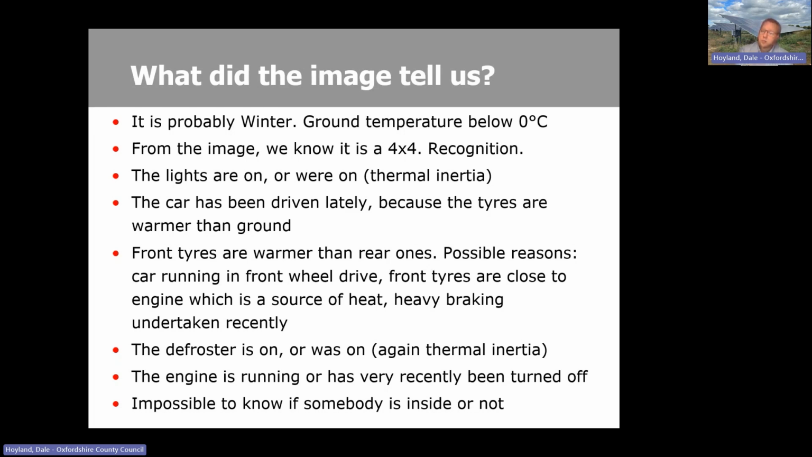Oh yes, the front tyres were warmer than the rear ones as well, because as with all vehicles, as soon as you brake, weight transfers to the front of the vehicle, so most of the braking is applied to the front wheels. And this car was in a chase with Thames Valley Police and was being driven harshly, therefore.